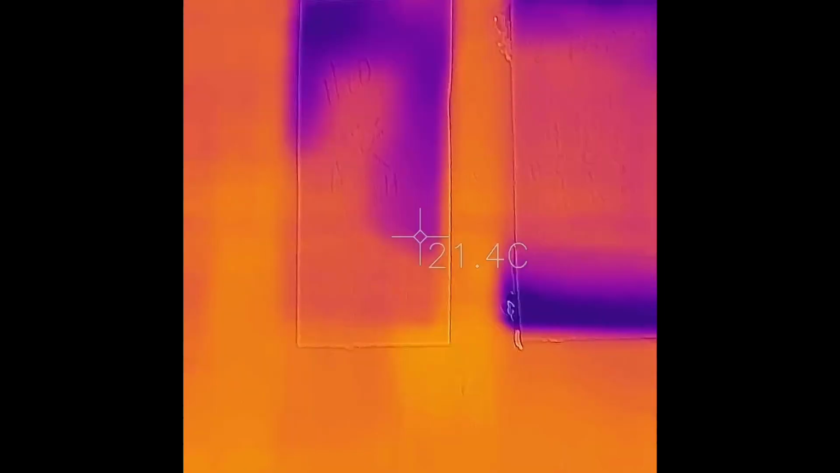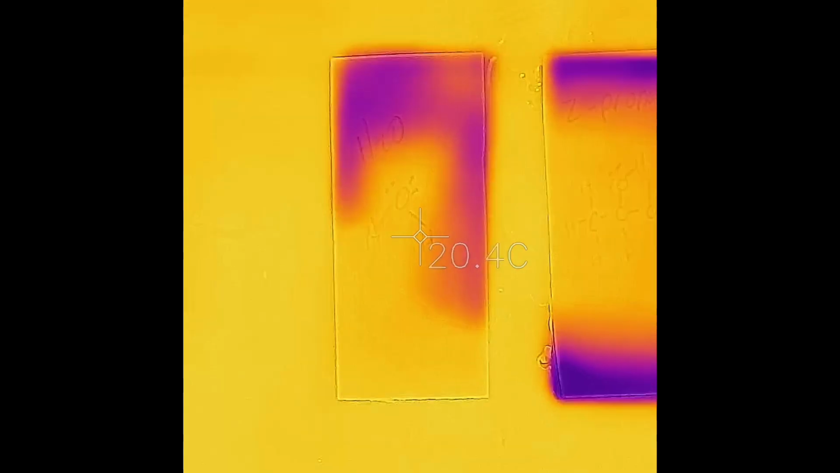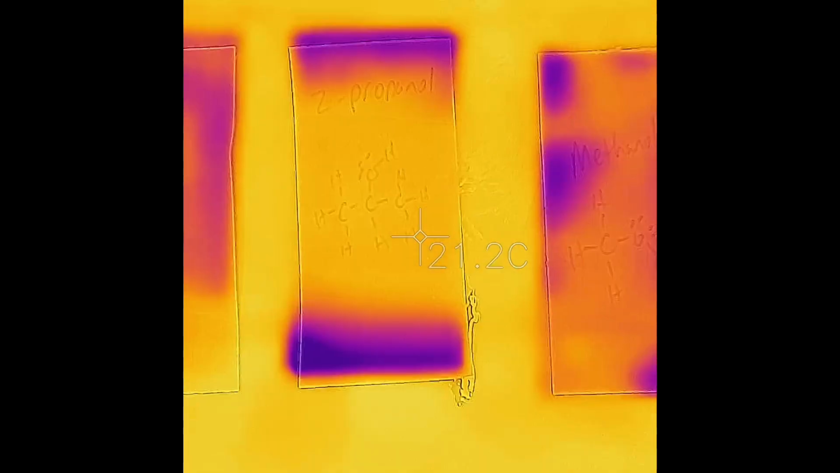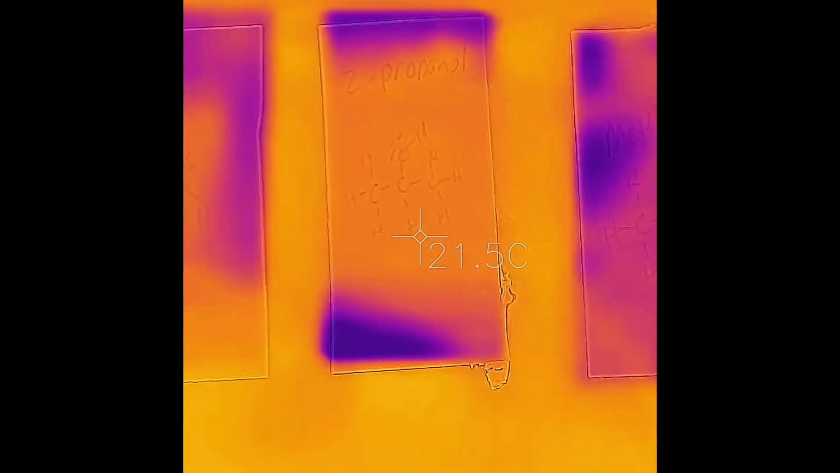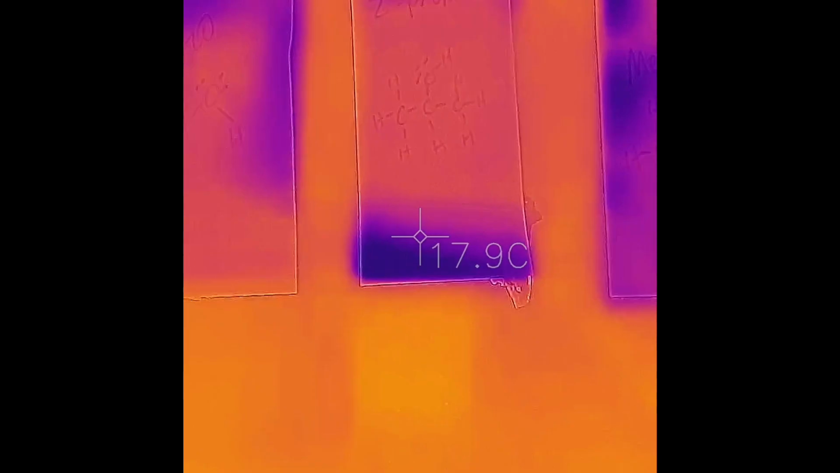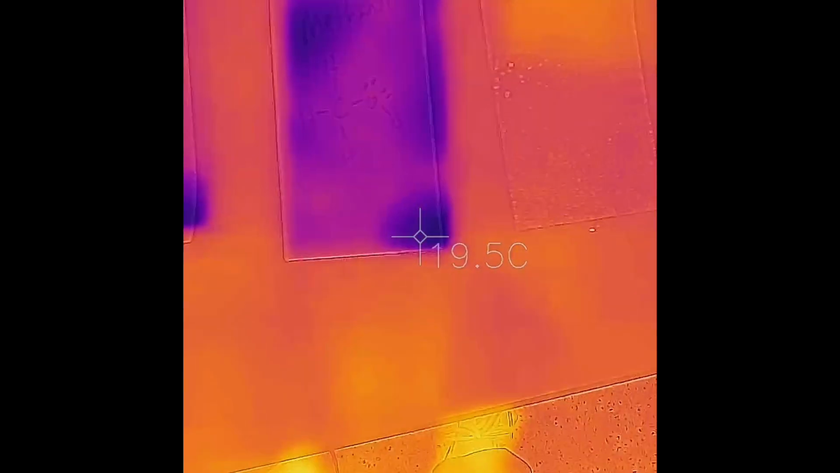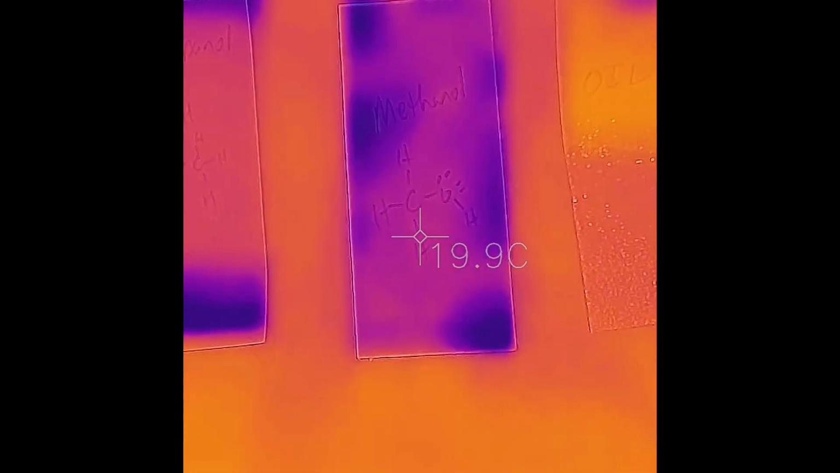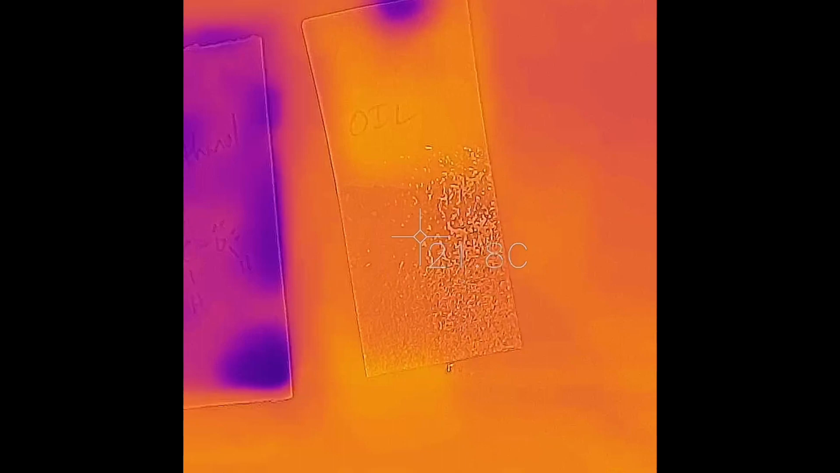Here we go. So this first one here is water at about 20 degrees. Next one, this is at 21 degrees, and we're getting areas that are like down to 18. Okay, that's the 2-propanol. This is the methanol. It's at 19. And this is the oil, 21.